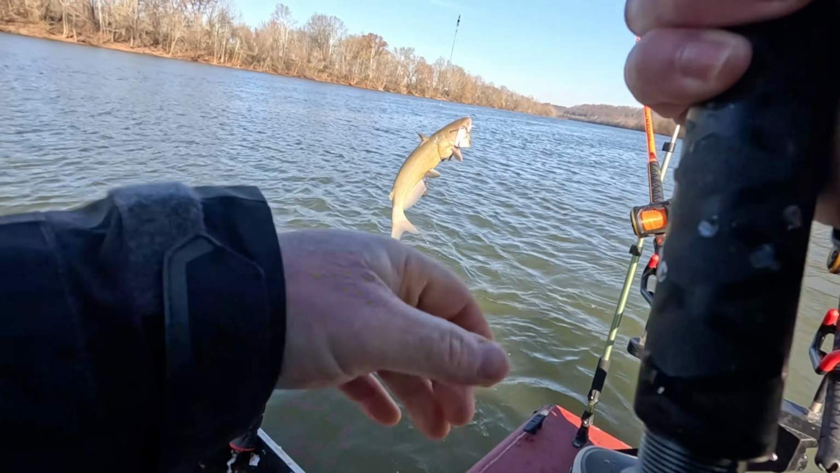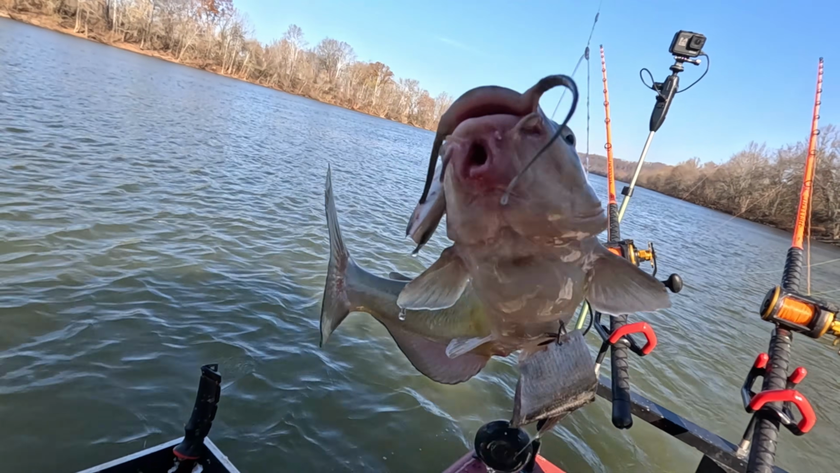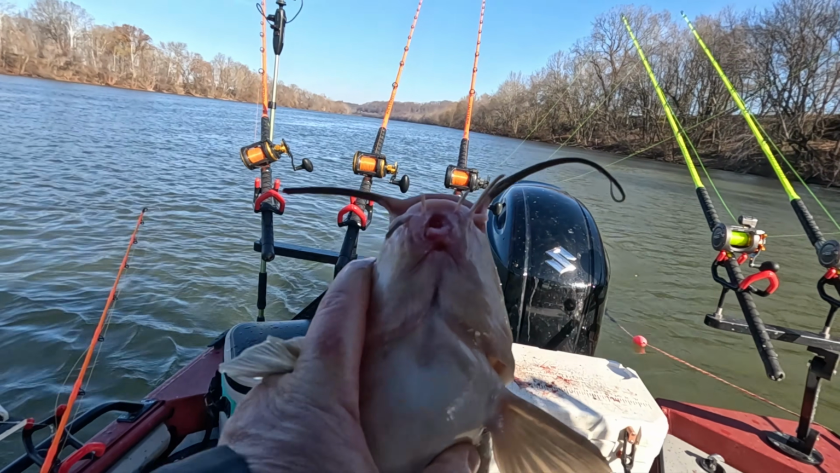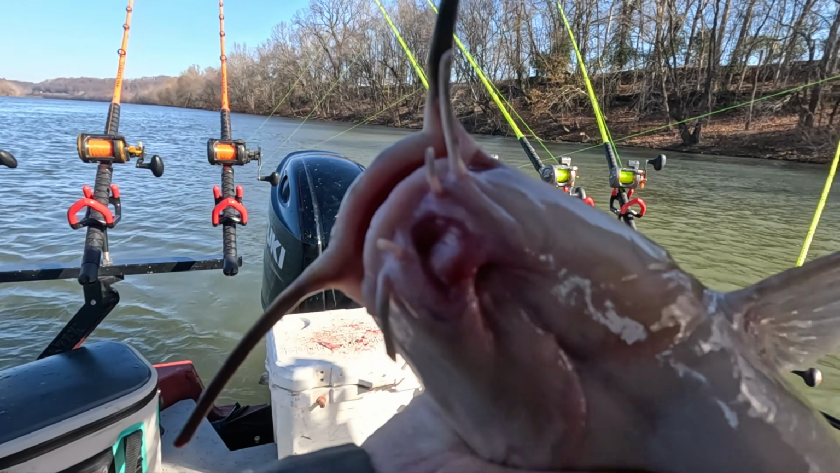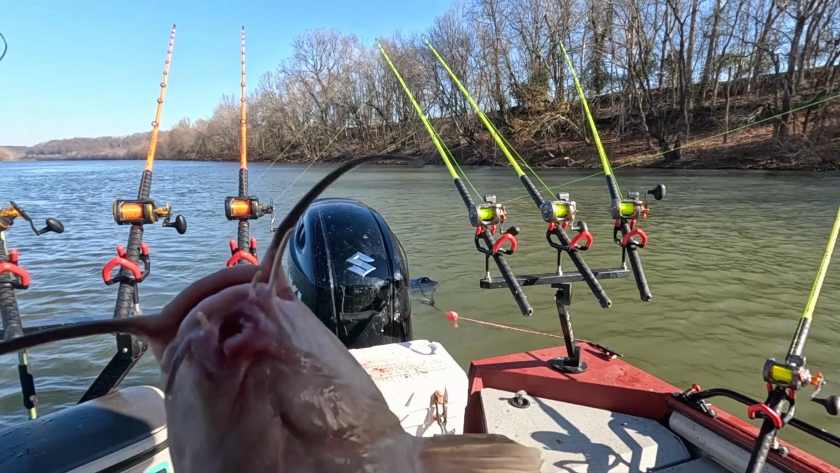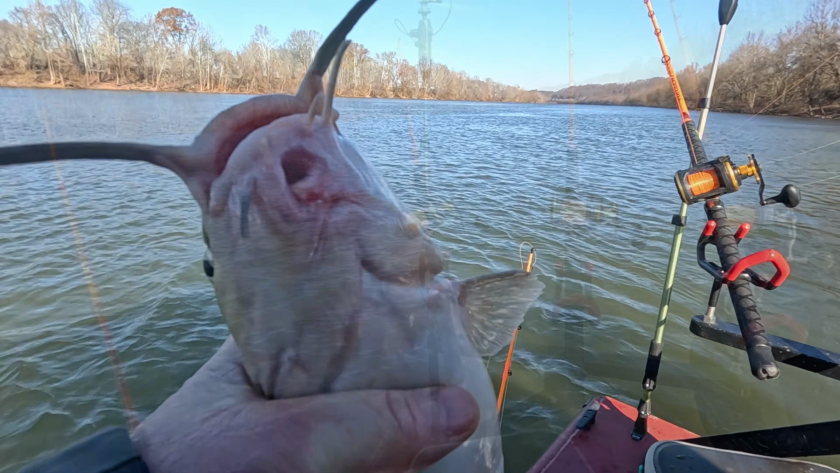Look at this. I got this fish lassoed, and he's hooked. He is hooked in the mouth. Look, he's got a hole right there in his lip. Look at that. Almost like a stringer. That's the second fish we've caught today with that hole.